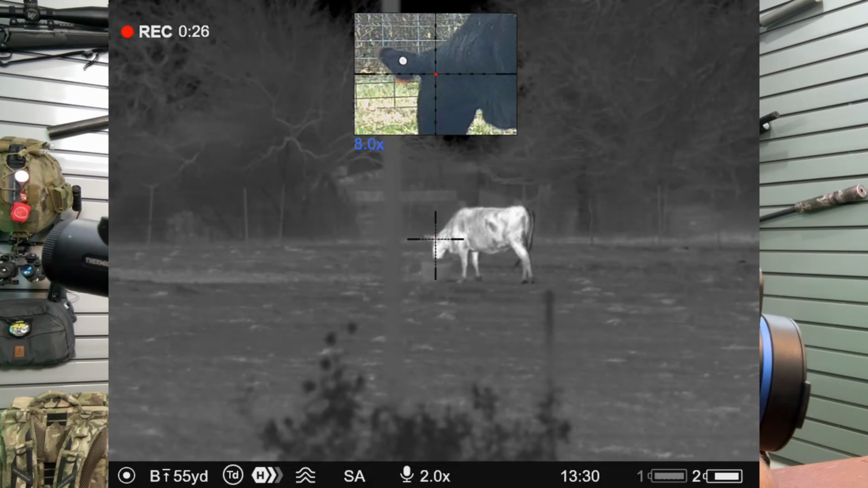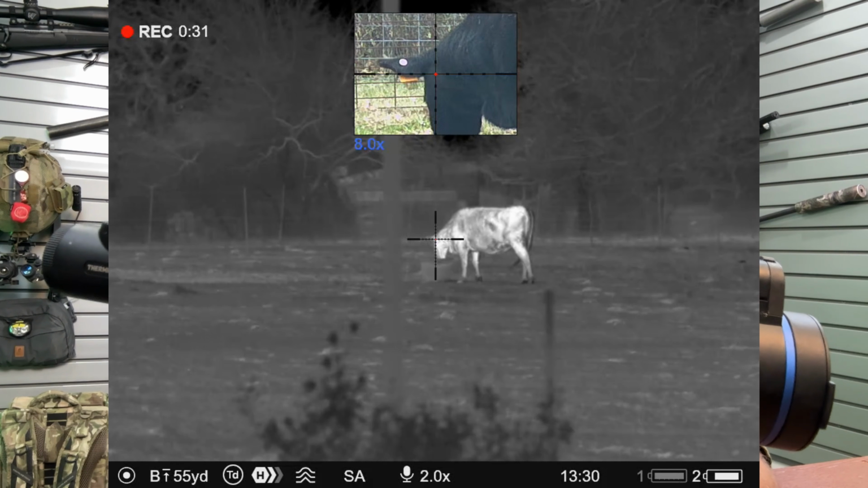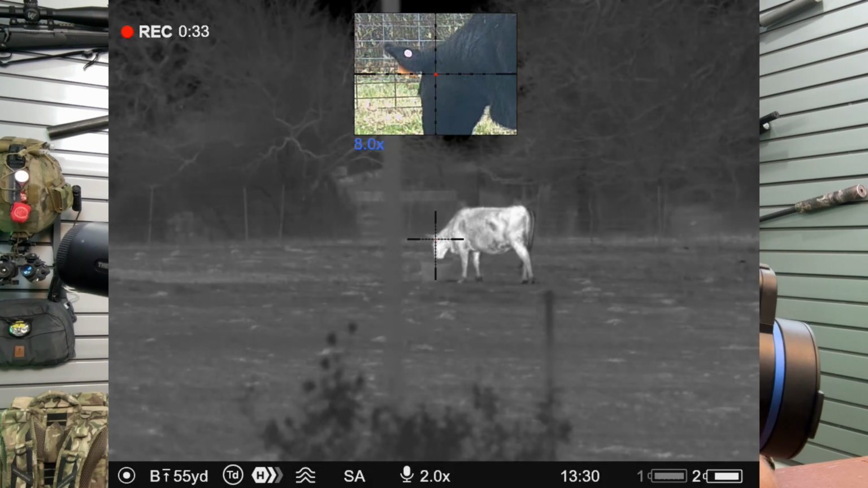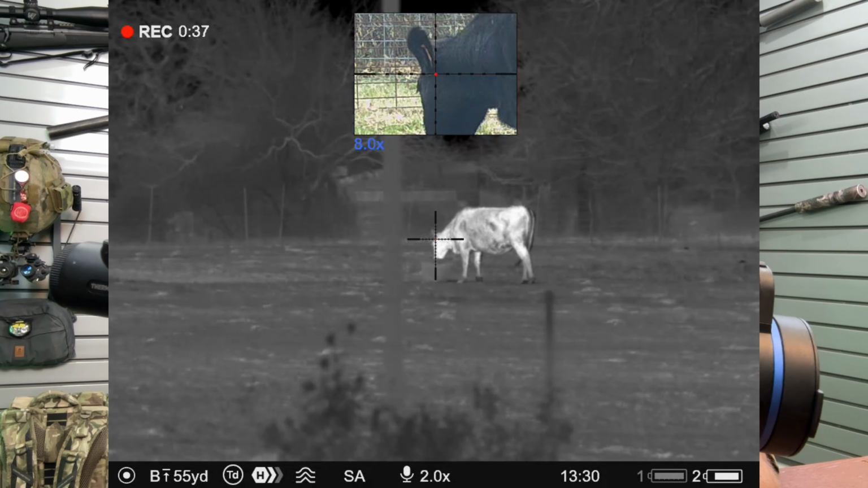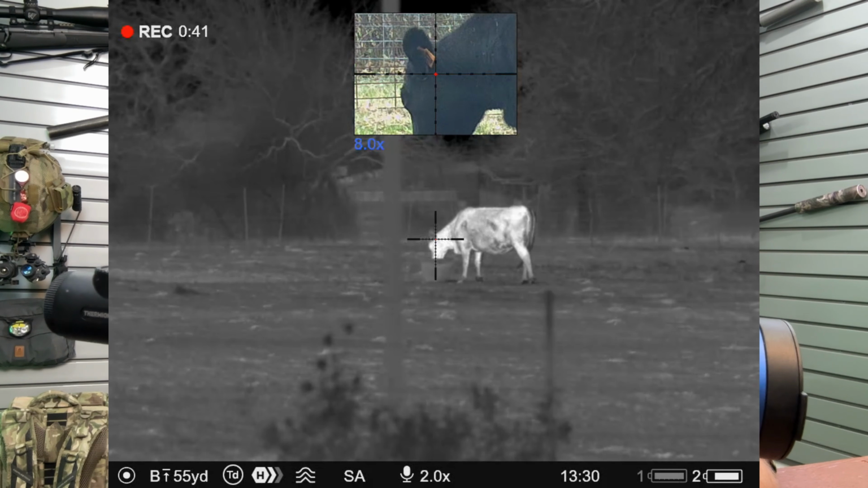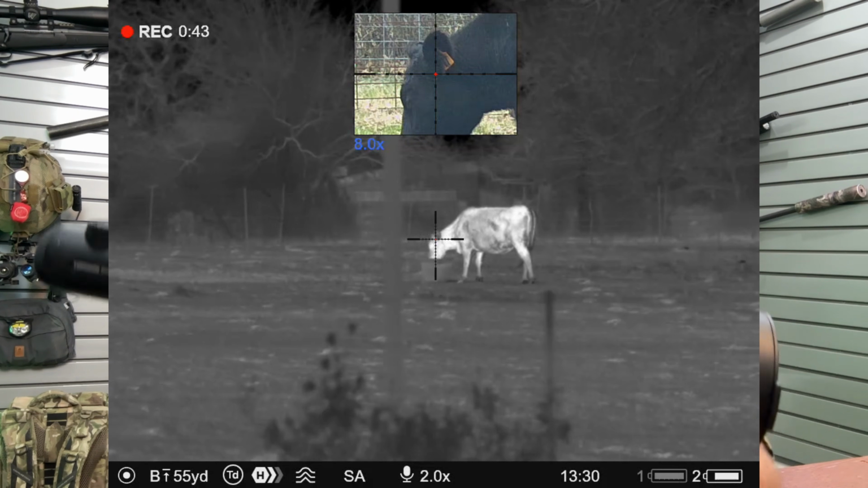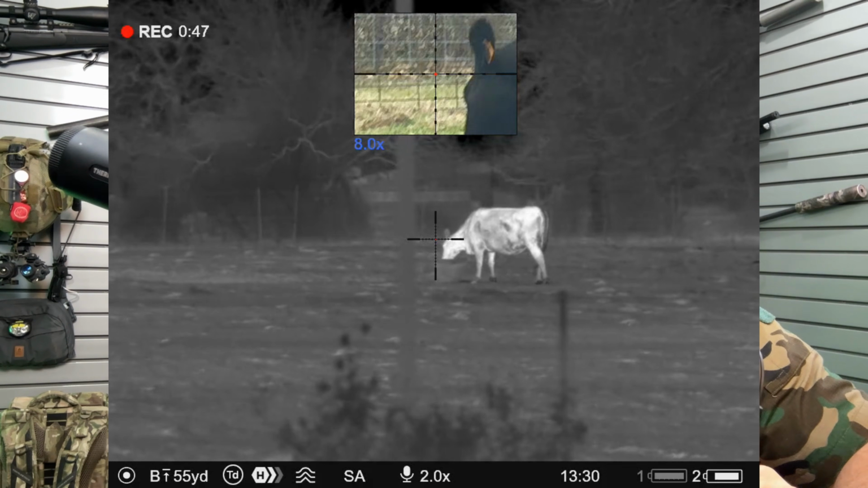Can I do daytime main picture and daytime picture-in-picture? And then can I go thermal, big picture, daytime, tiny picture-in-picture? Can I also go big thermal or big daytime and tiny thermal? And the answer is yes, you can do all of those. So there's no limitation on how you want to look at that.